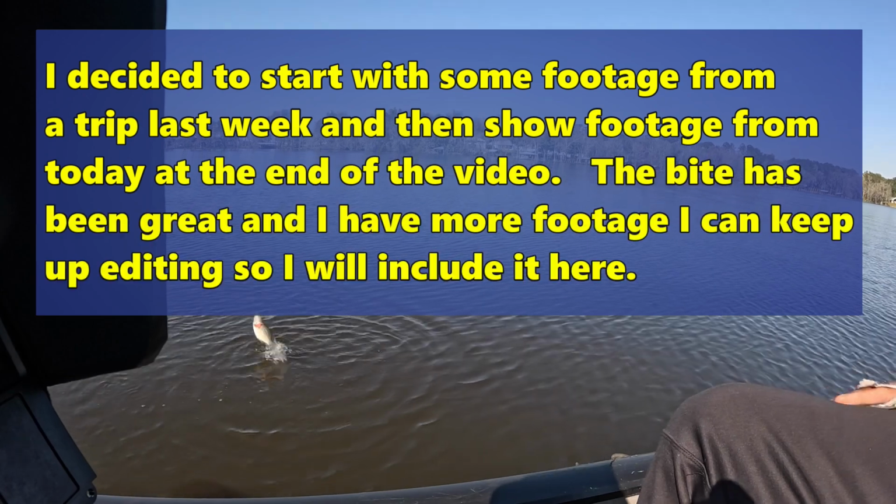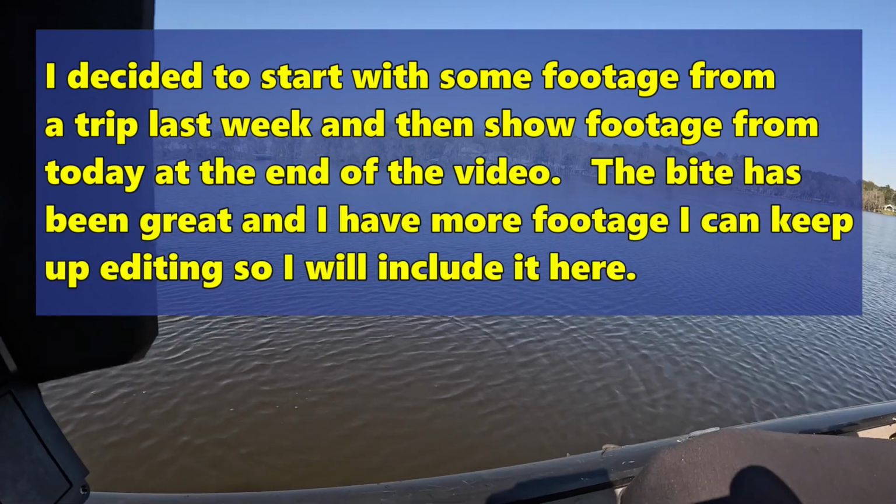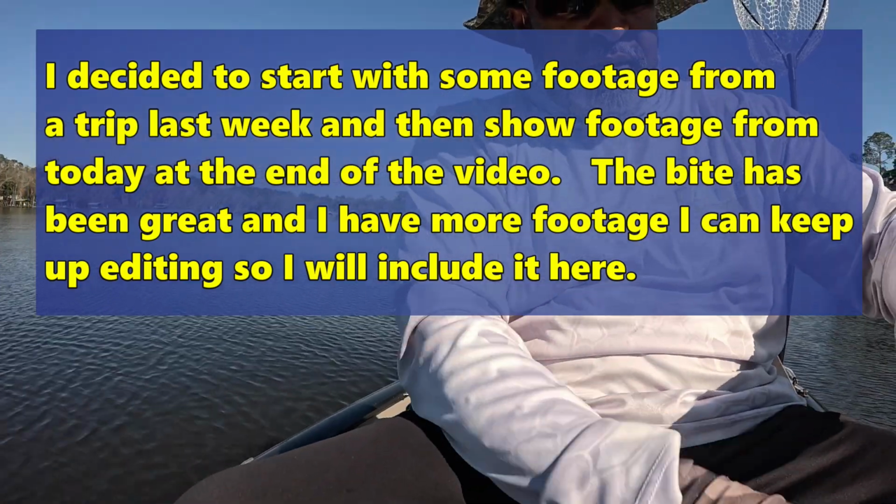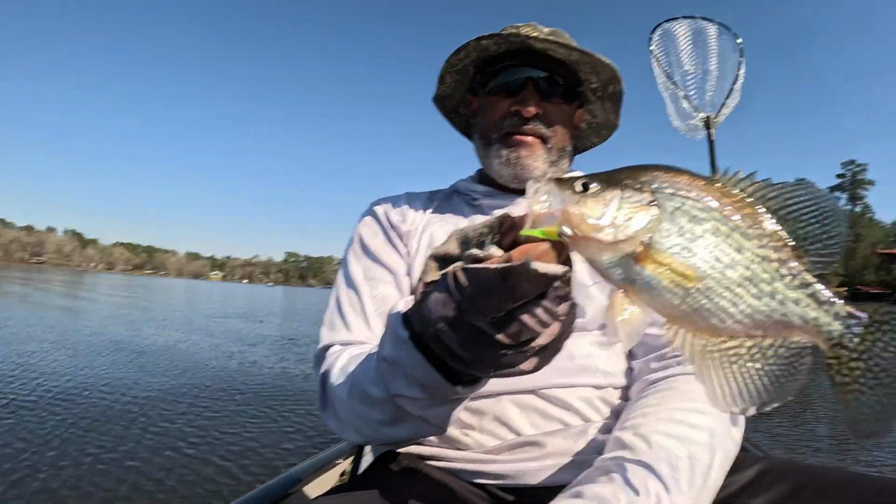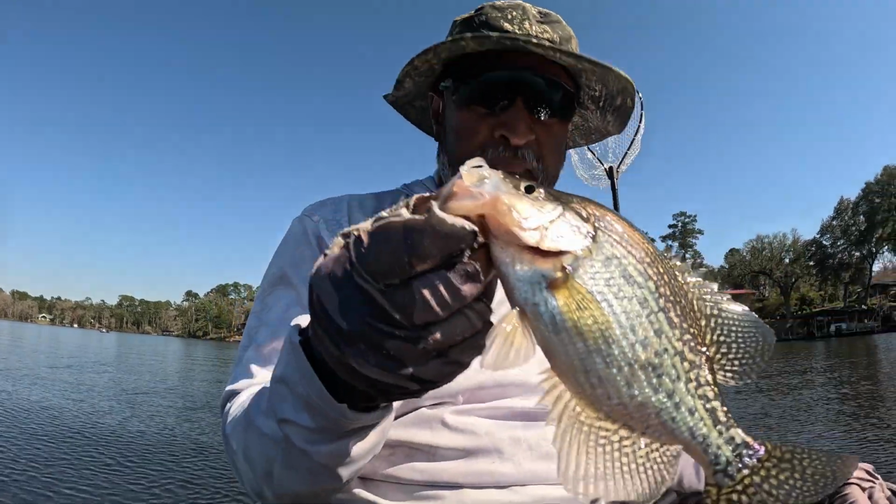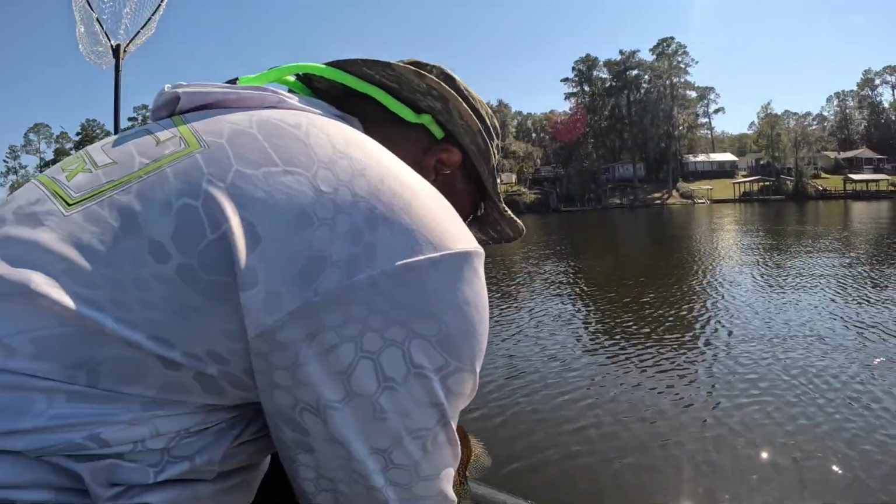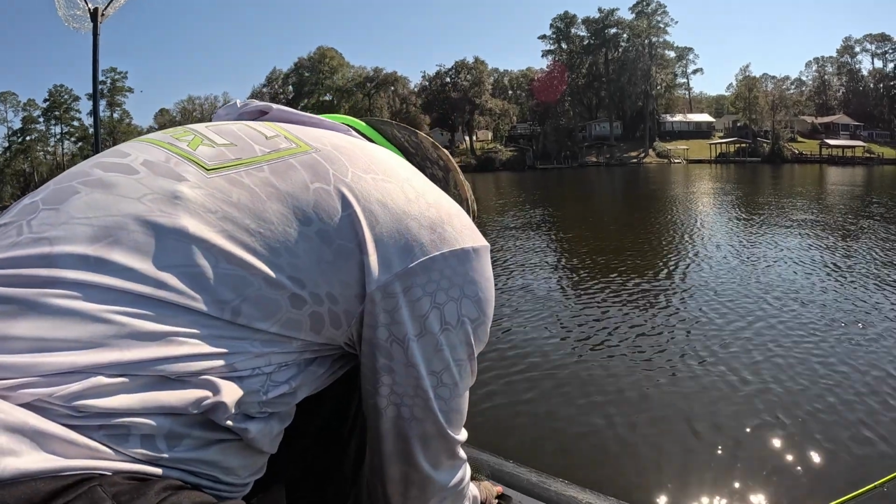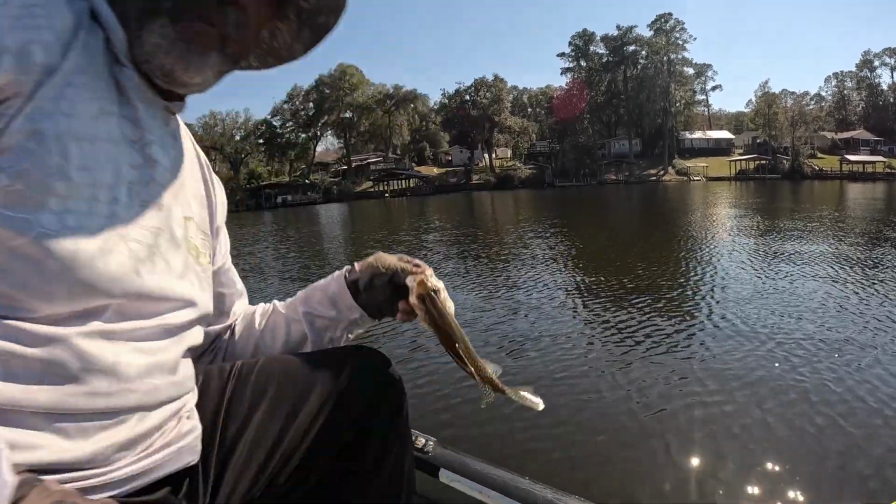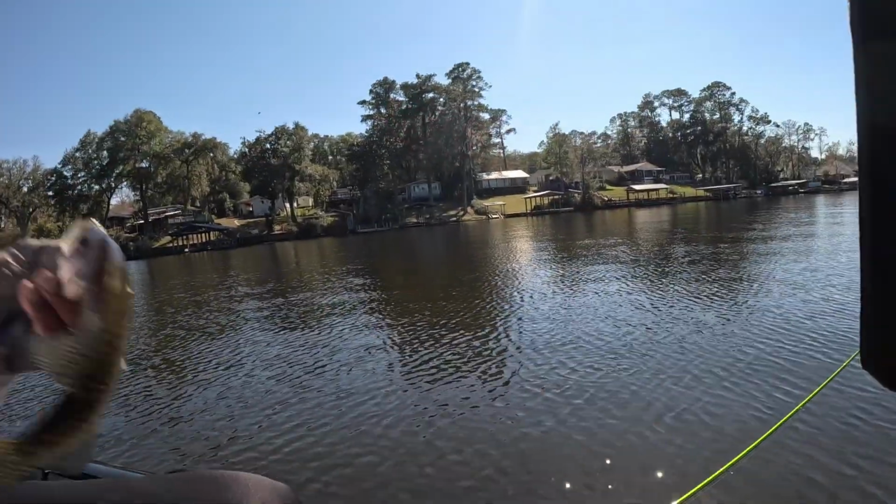Got ourselves a little fish here. Think that fish might be a keeper, guys. Think that fish might actually be a keeper. But throwing them all back anyway. Just for kicks, I'm going to see how long he is. Yes, sir. That is a 10.5-inch fish. But we're throwing them all back. See you, little buddy.